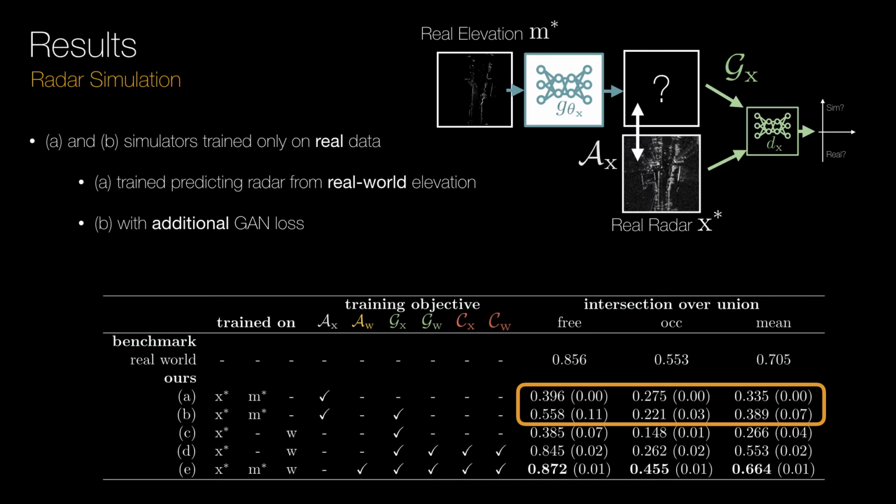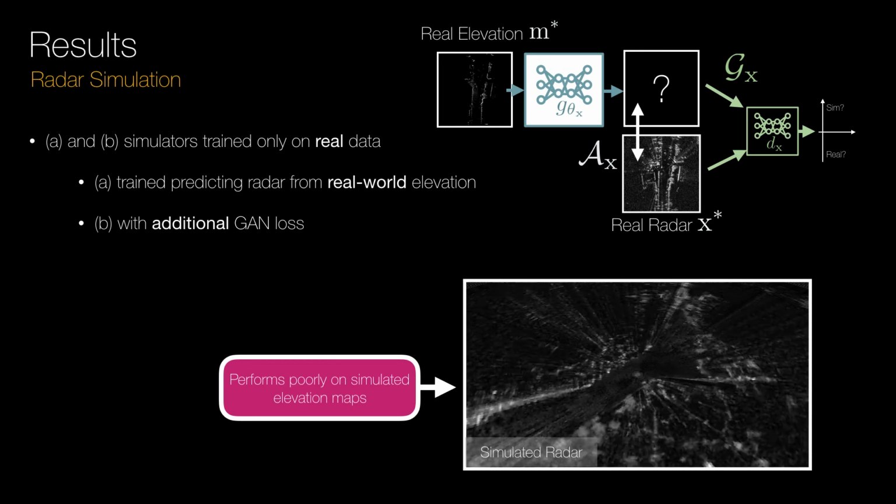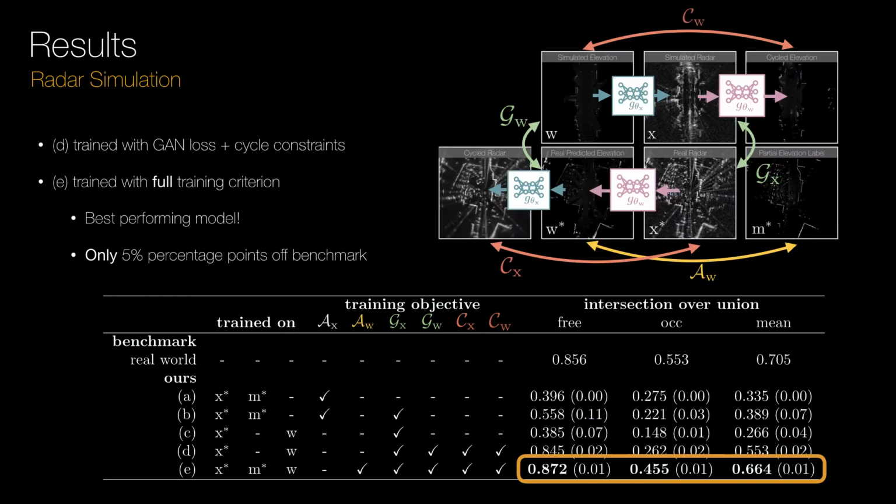We find that models trained to predict radar observations from real-world elevation maps result in a significant drop in segmentation performance. Models trained in this way fail to generalize to simulated world states. On the other hand, models trained on simulated elevation states but using only a GAN loss result in radar observations which are poorly grounded to the world state, again resulting in a significant drop in performance. The best performing model is learnt using simulators trained with a full training objective.